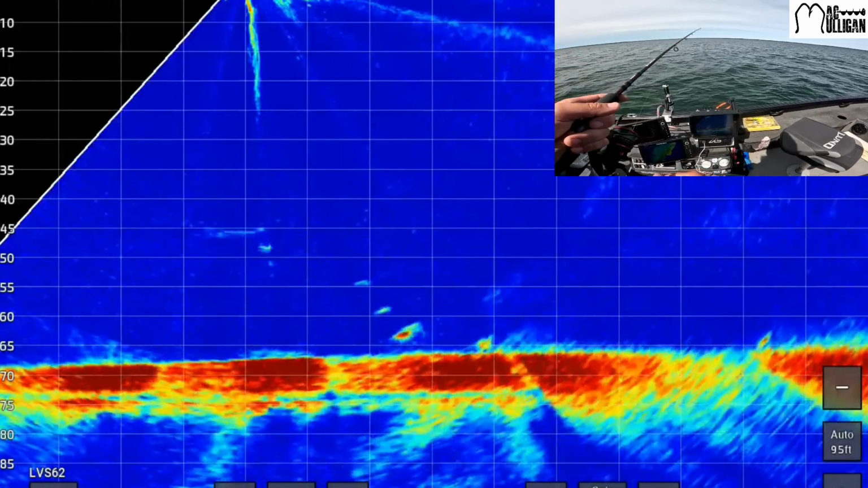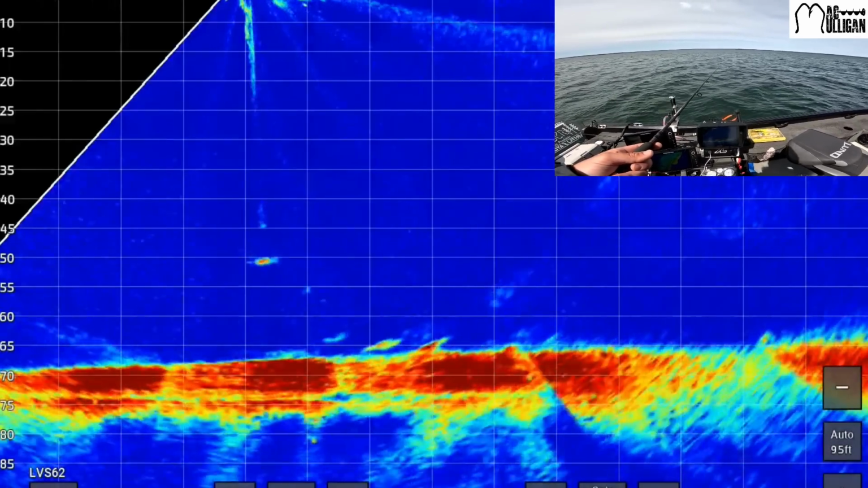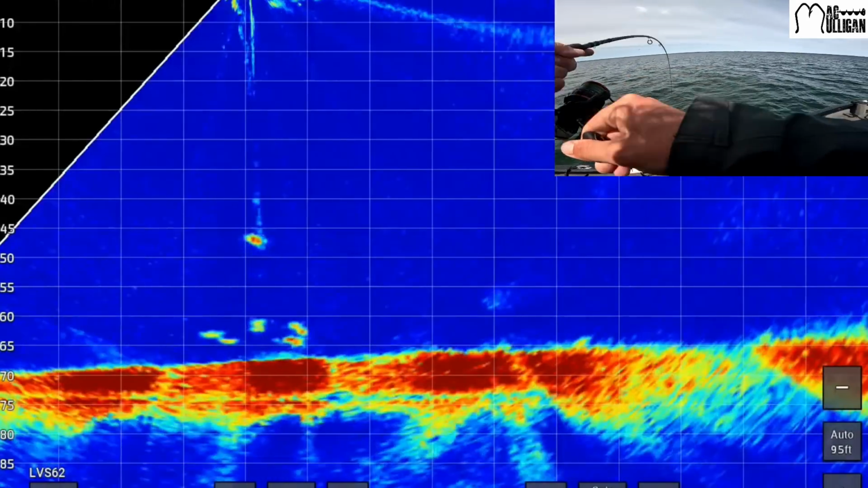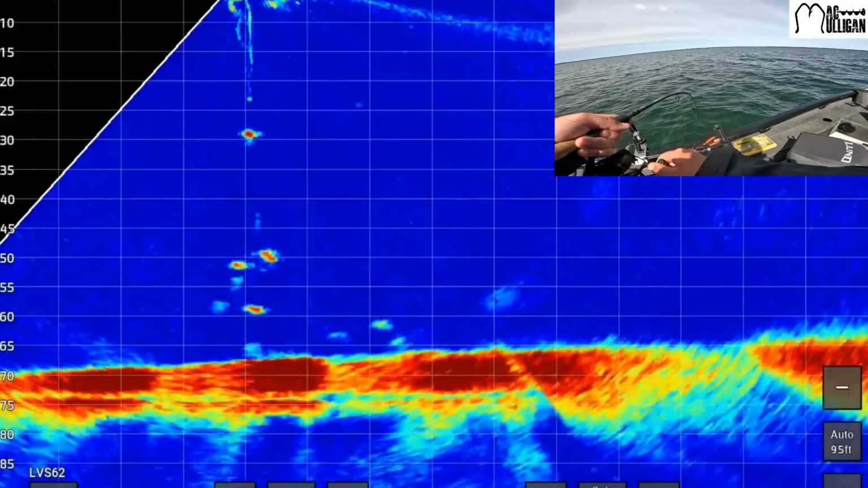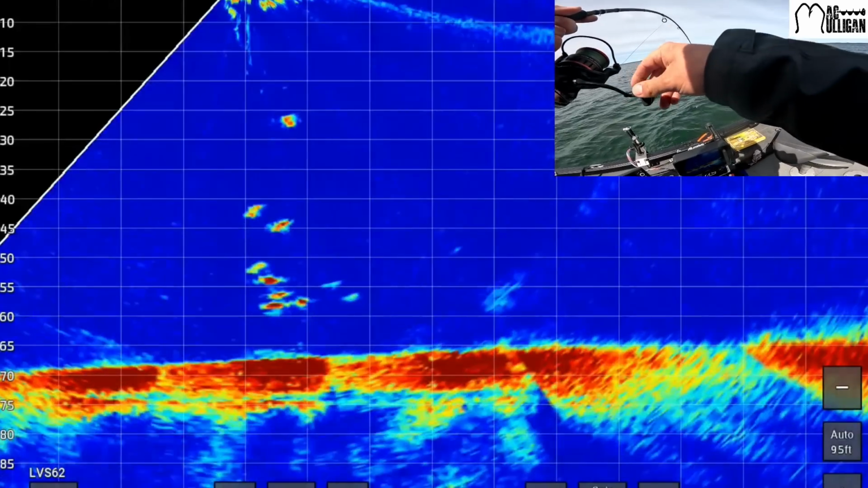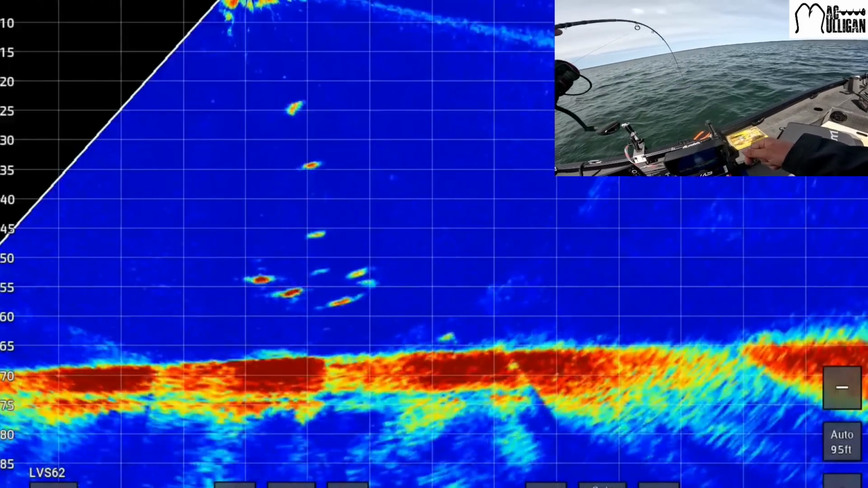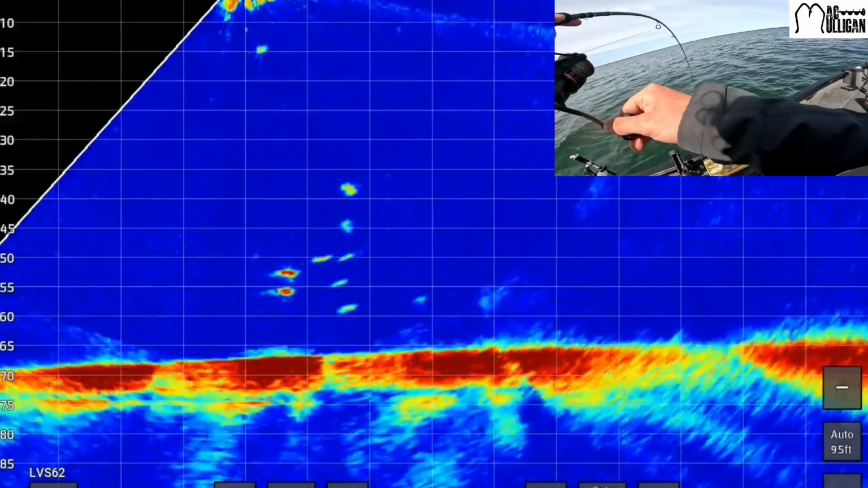Oh yeah, there's 2, 3, 4. These ones aggressive? They look aggressive. They are aggressive. We finally hunted down some aggressive ones, baby. Holy smokes. Look at that live scope screen. Holy smokes. There's like 10 fish right now on that live scope screen. Oh my goodness. There's so many down there. We found the mother lode.